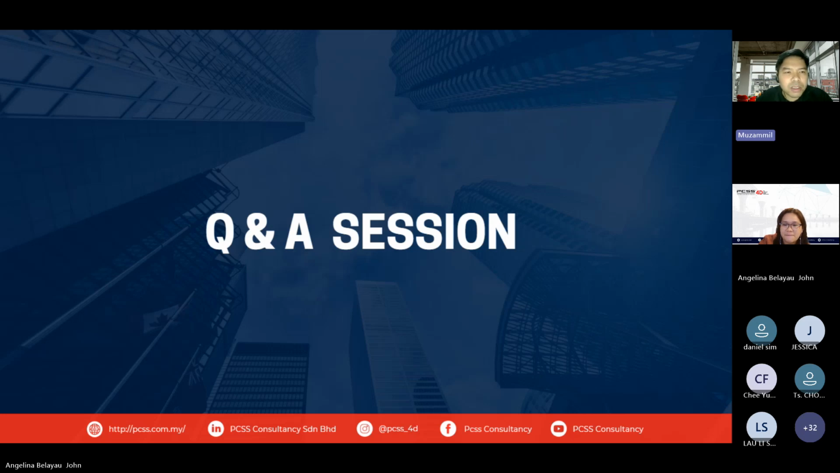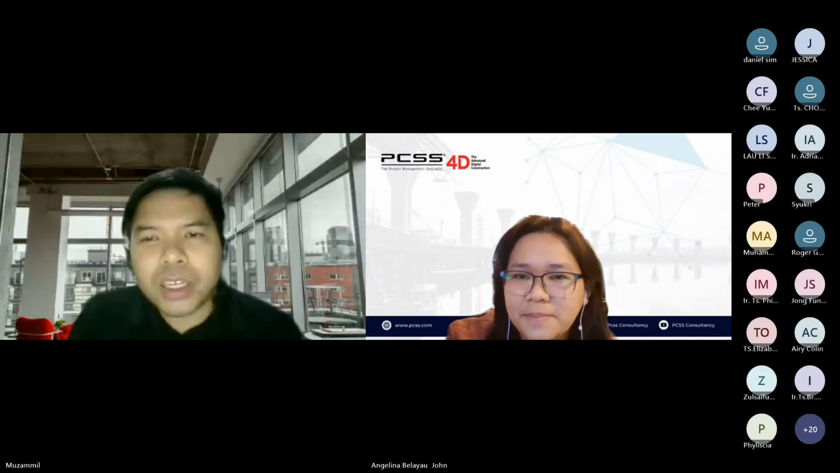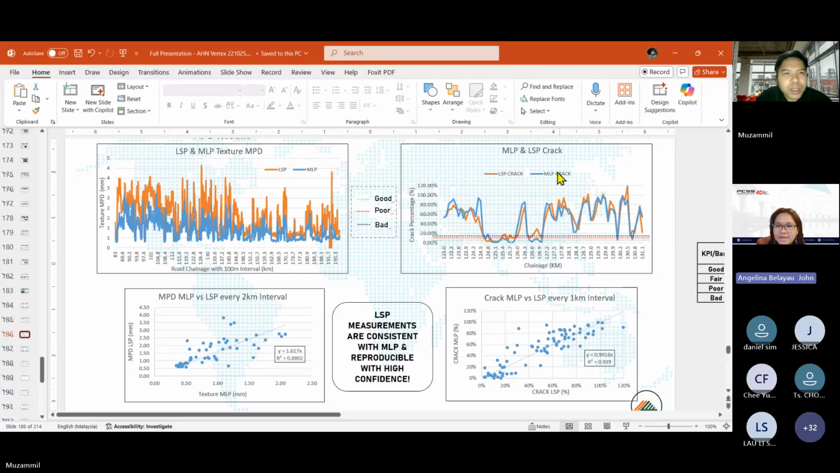I think I have some data for cracks that I can show that we did from JKR. Let me see. Oh, crack, this one on the right hand side. Crack MLP versus LSP crack. You see on the orange. Can you share your slides? I'm not showing. Yeah, because I've already taken over this now. Okay. Can you see now? Yes.